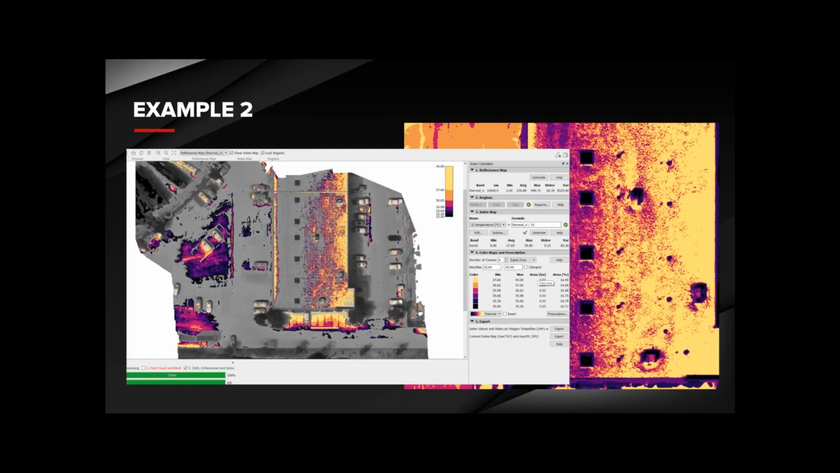And then I have another example here where we flew at 80 meters at a speed of 2 meters per second, and it took around 30 minutes to fly, and the resulting map focused on a narrow band of temperature values, highlighting inconsistency in roof temperature.